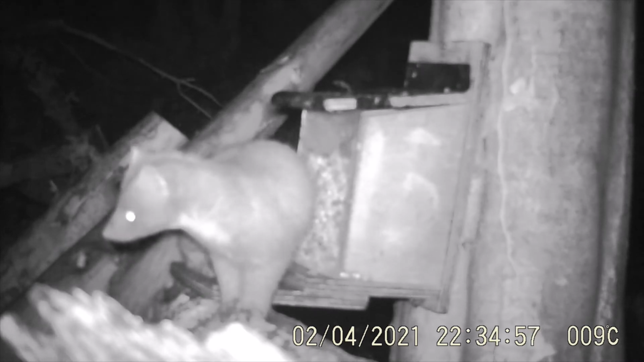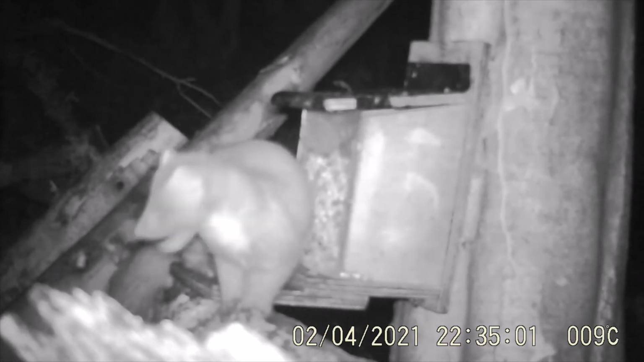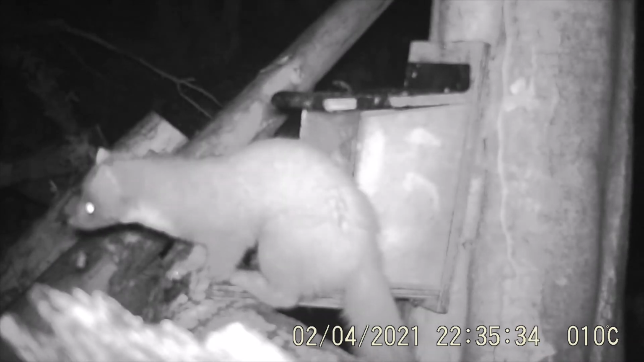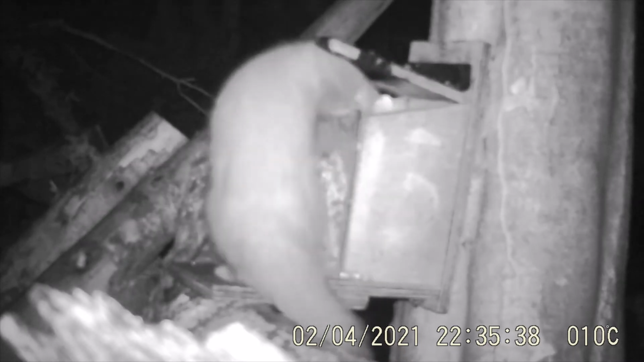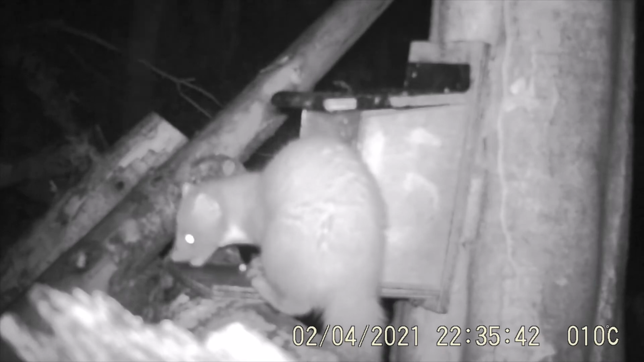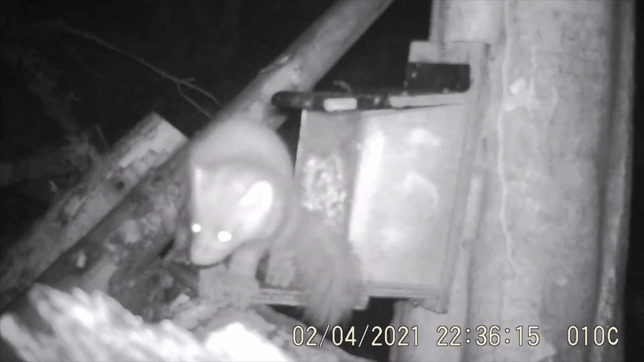Obviously for balance, they do predate on red squirrels as well, but it also means that we have a stronger and more resilient population as a result. So as you can see, they're using exactly the same feed station that the reds were. Reds are out by day. Pine martens are mostly out by night, although you will see them out in the mornings around April, May. So you never know, you might bump into a pine marten on your travels.